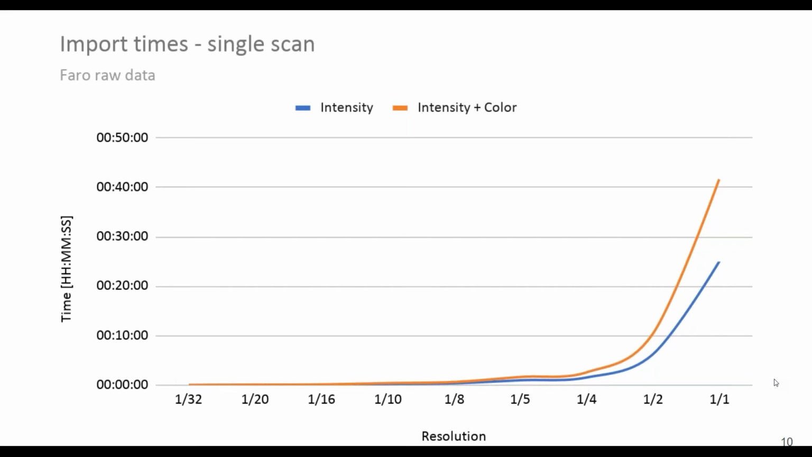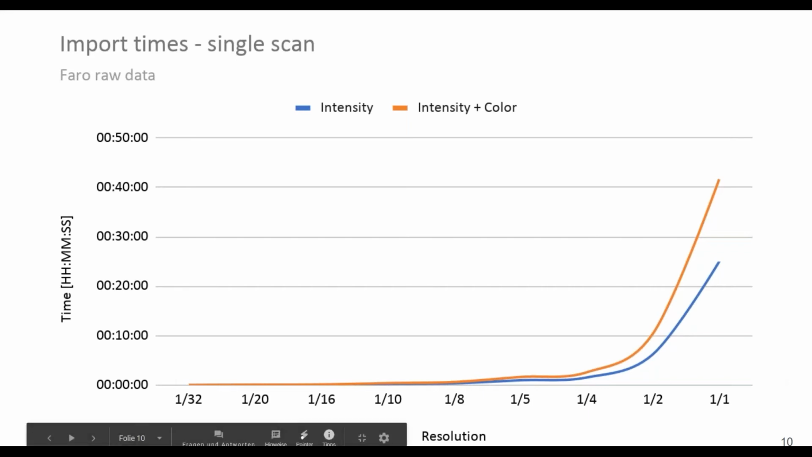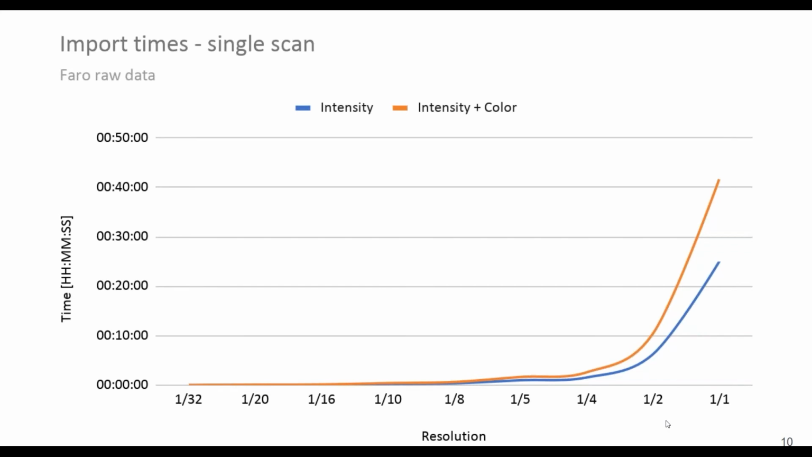but you would be able to import 2 scans with a half resolution at the same time, meaning you can import them in parallel, and then of course these import times would significantly change. So this is another thing. If you have lower resolution, you would be able to import a lot faster. So this is coming on top of the scanning time, of course, and the processing time which you will have.